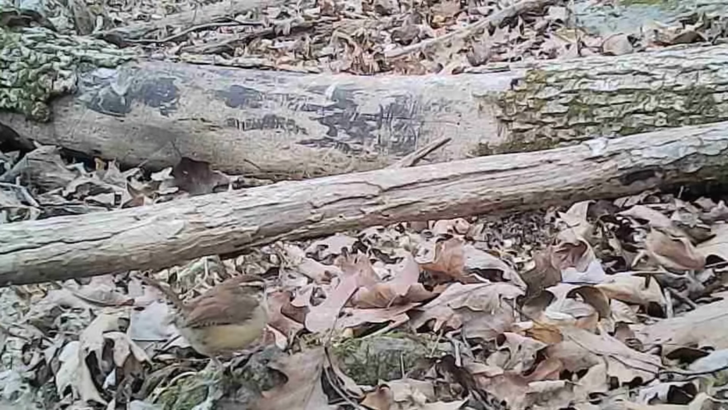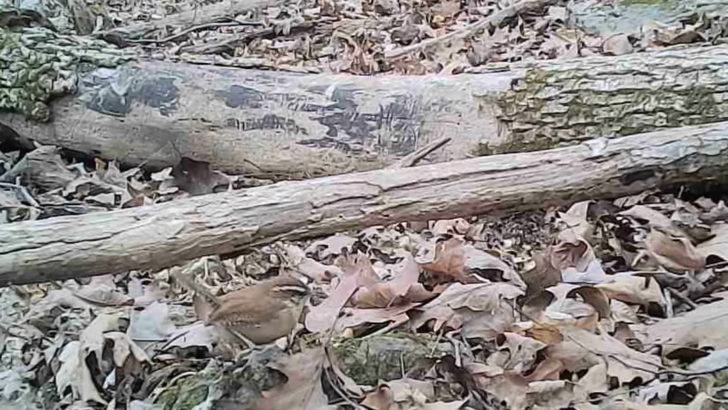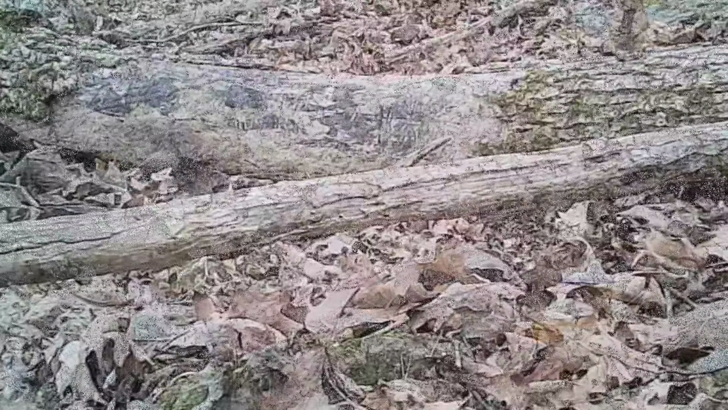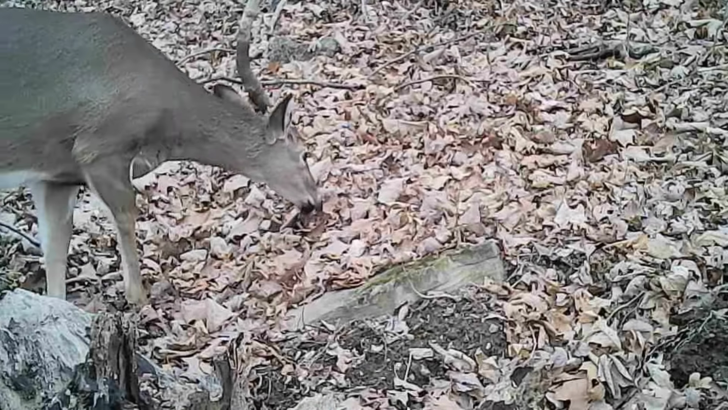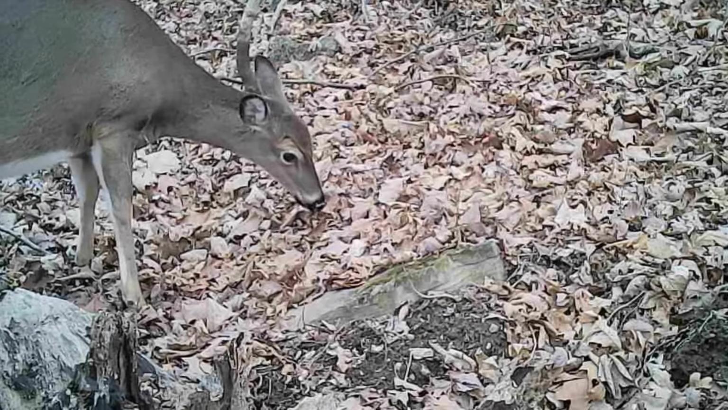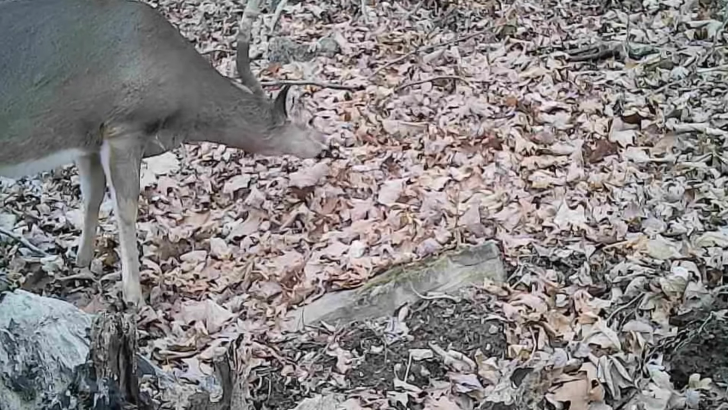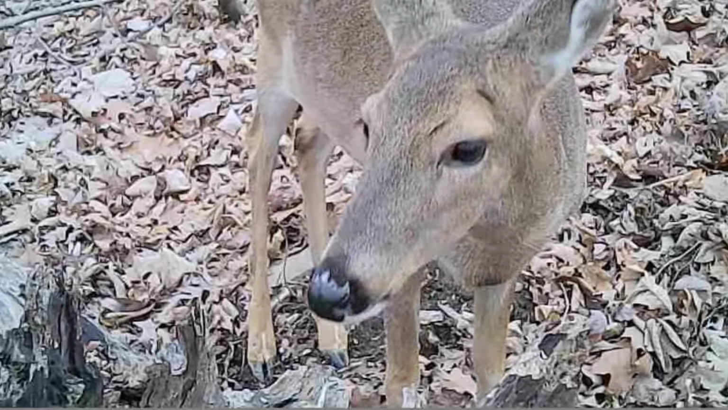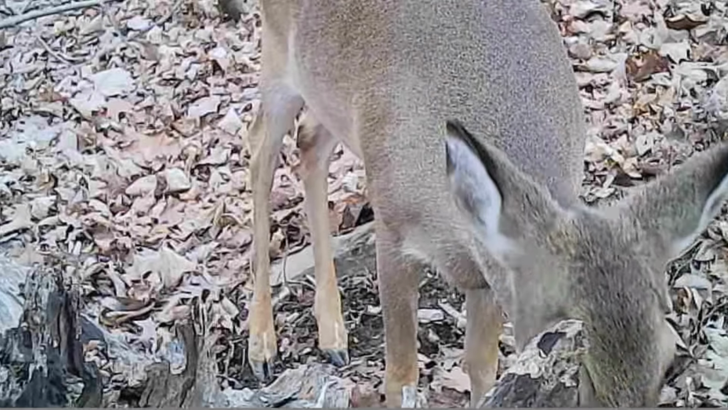But down at the acorn pile before the big snow, little wren down here enjoying trying to find the crumbs. And across the other side of the ridge, deer just browsing through here at the stump, what they could find to scrounge on.